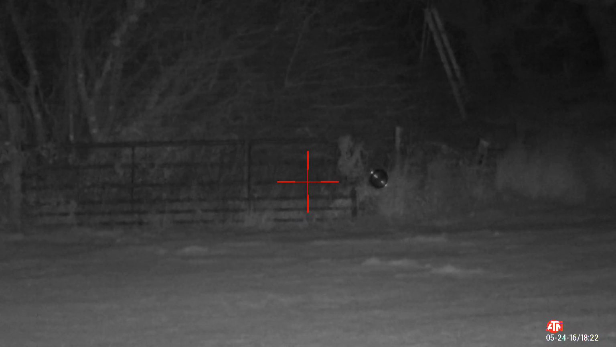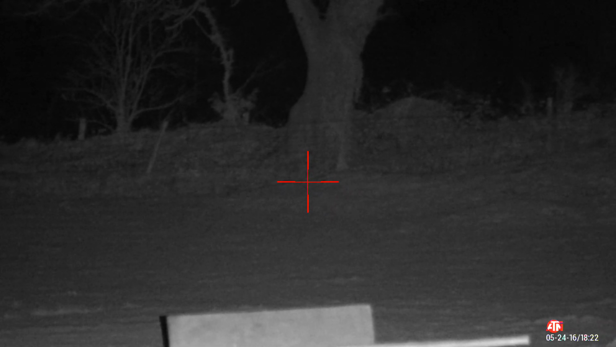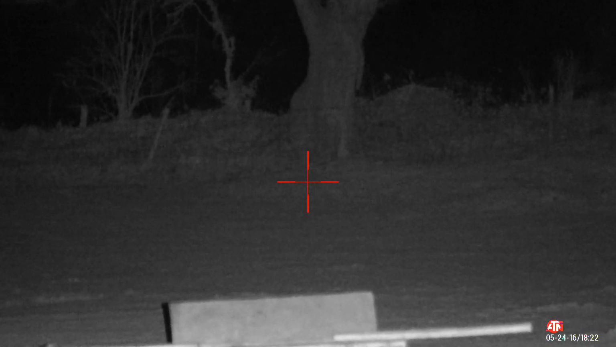So that's increased the effective range of the scope. And at the top of the field, that's probably between 80 and 90 yards.